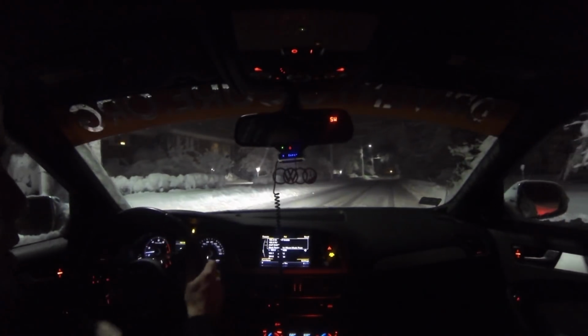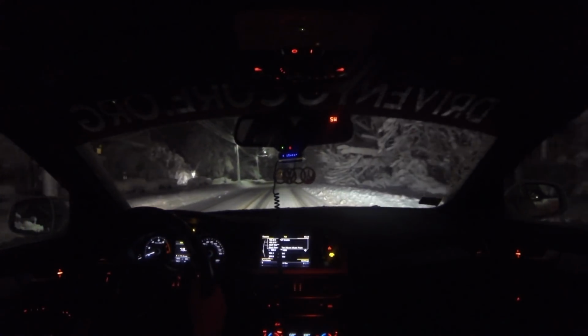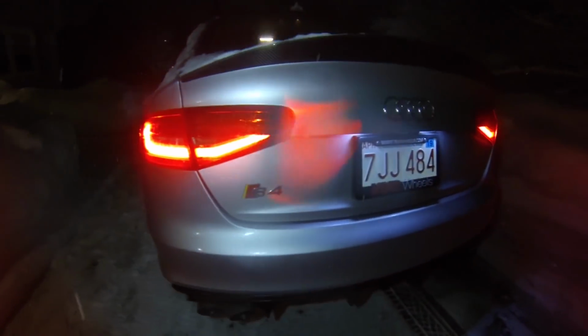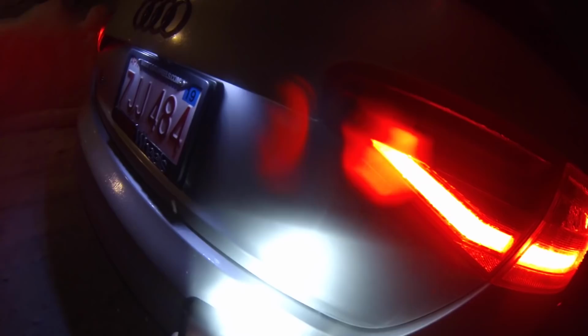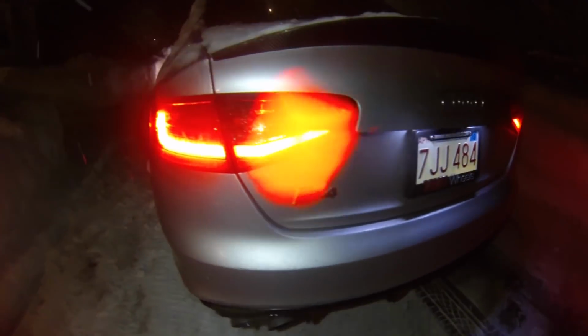Oh, wall tap. There was a little wall tap there. Luckily it's a snowbank and not a real wall. The funniest thing about this whole drifting thing is I get home and the back of my car is always clean because of the amount of heat generated from this exhaust and from this motor. Like, this bumper doesn't even feel cold. It's pretty warm, and that's why there's no snow on any of it.